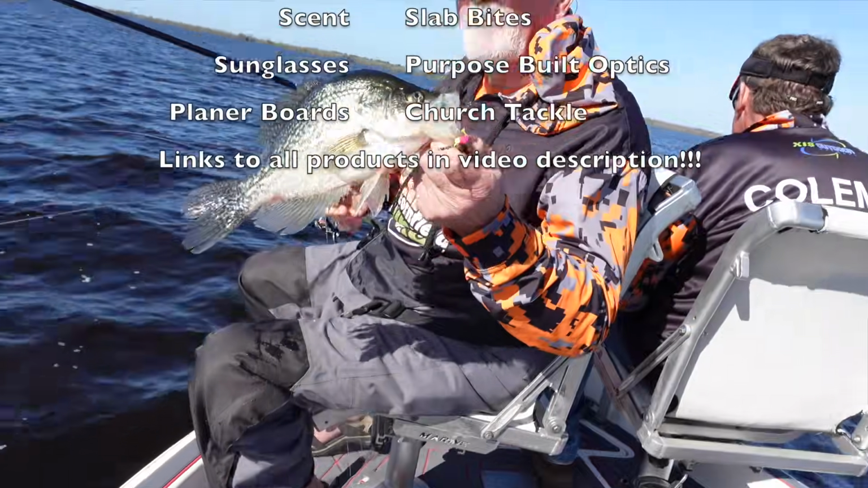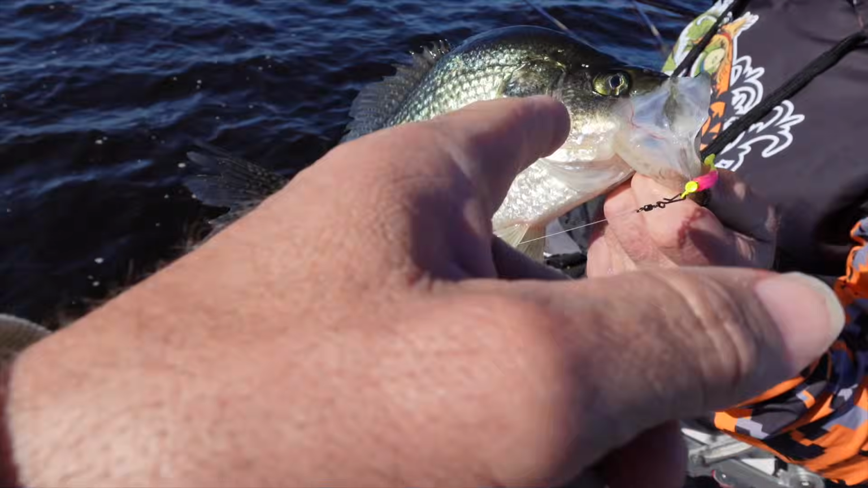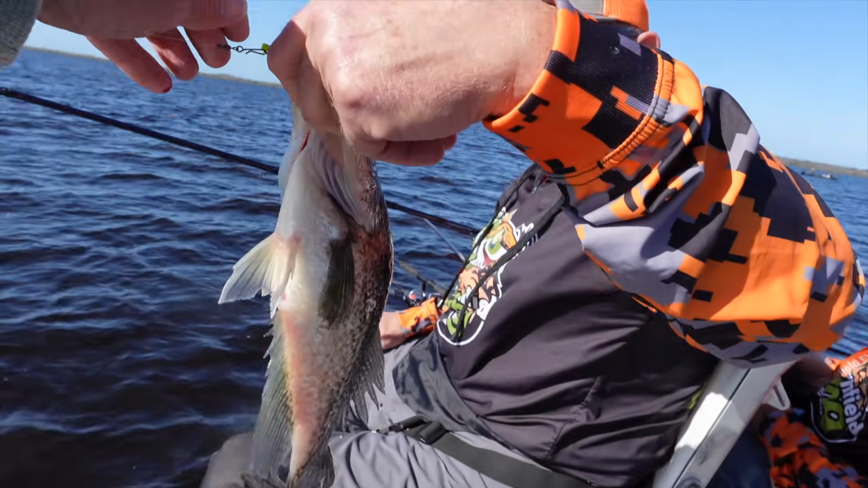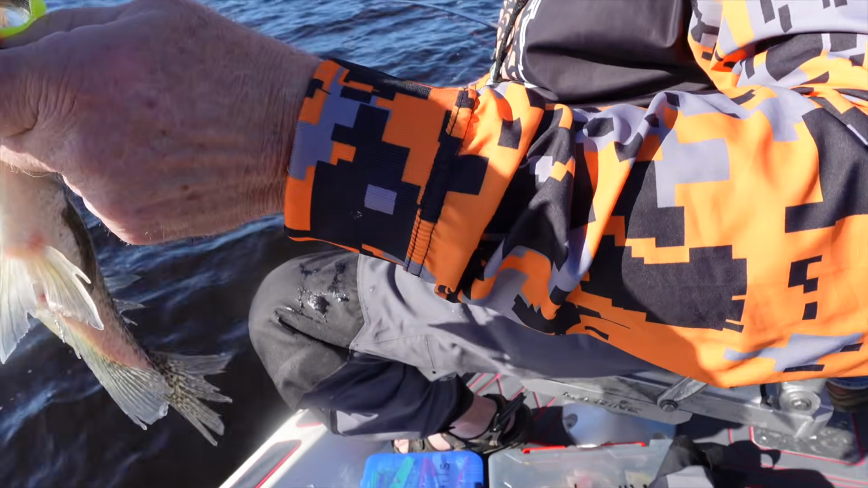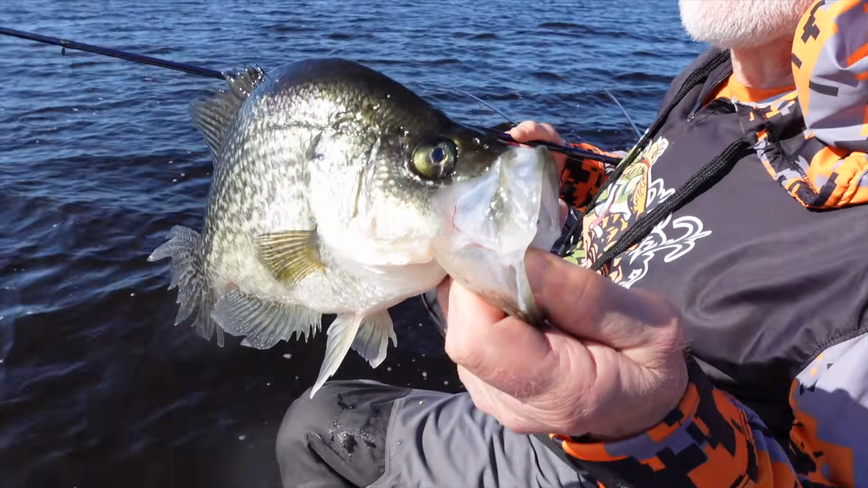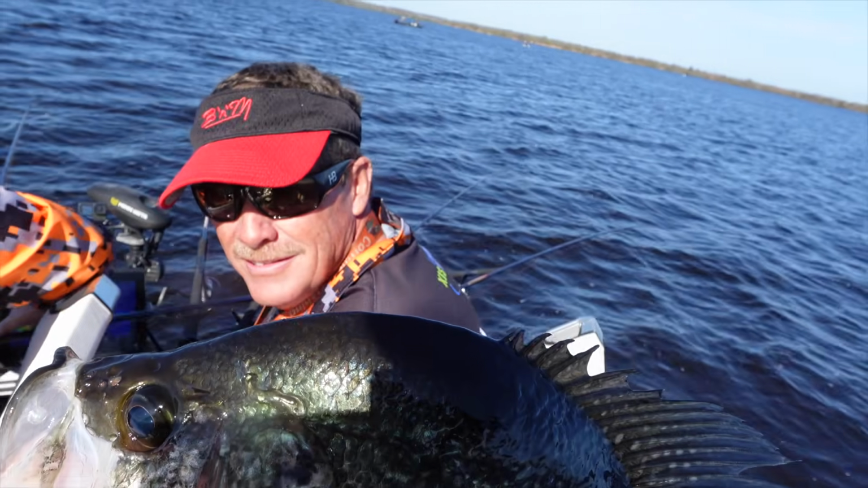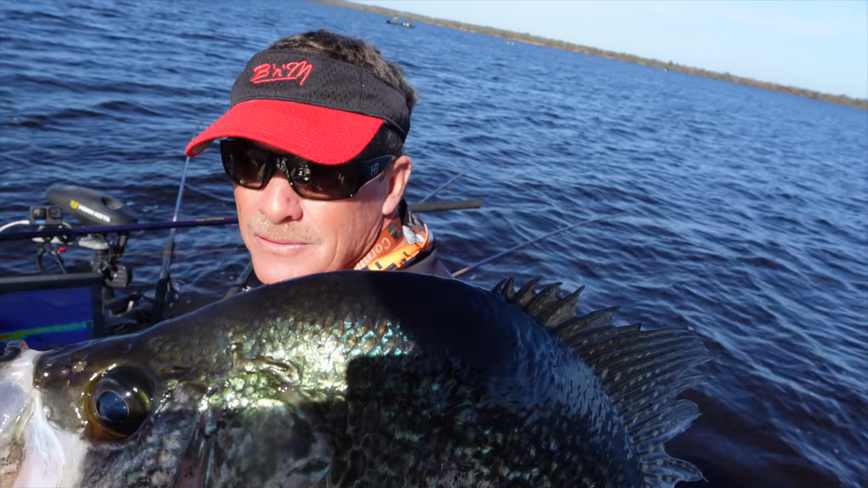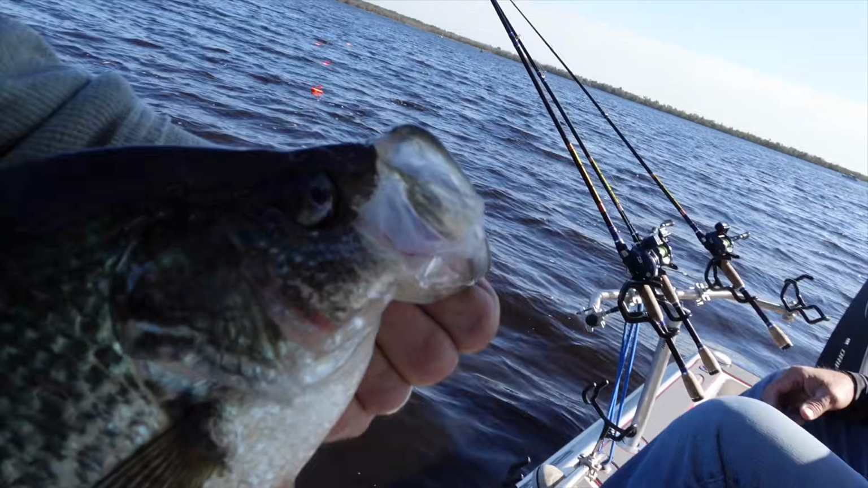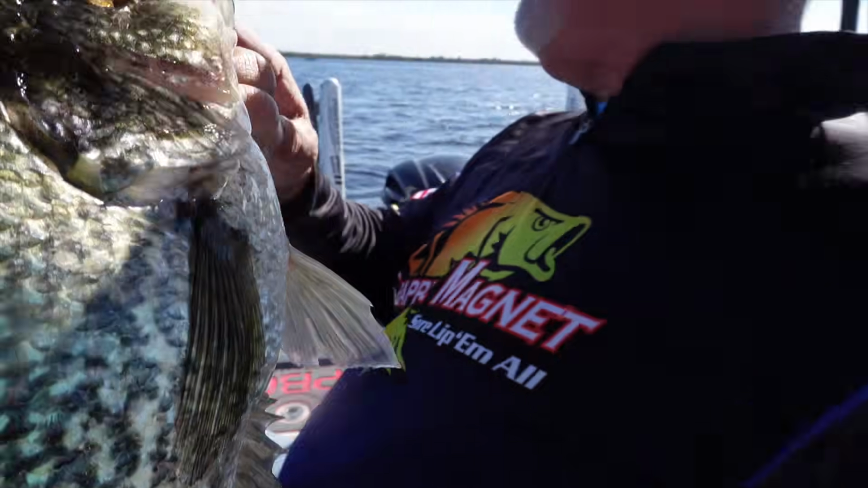Let me see. Oh, look, he's got a weird eye. Look at that eye. He's got like a turtle eye. Look at that eye on that fish right there. You can see him turn his eyeball. I've never seen an eyeball like that. Yeah, boy. We'll get that out of there. Hold on. Right there. I've never seen a fish eye like that. Turn his eye right. He's got like a turtle eye. That's crazy. Look at that eye. You ever see that? Different color eye. Yeah.